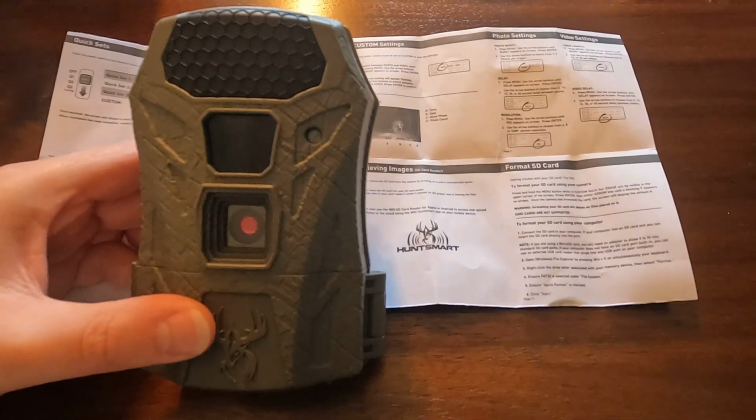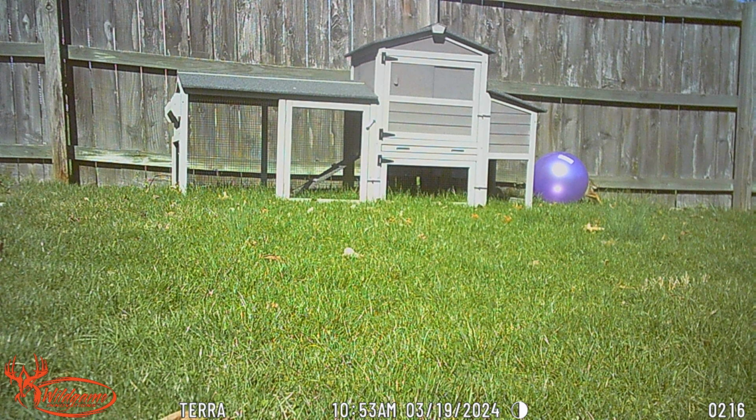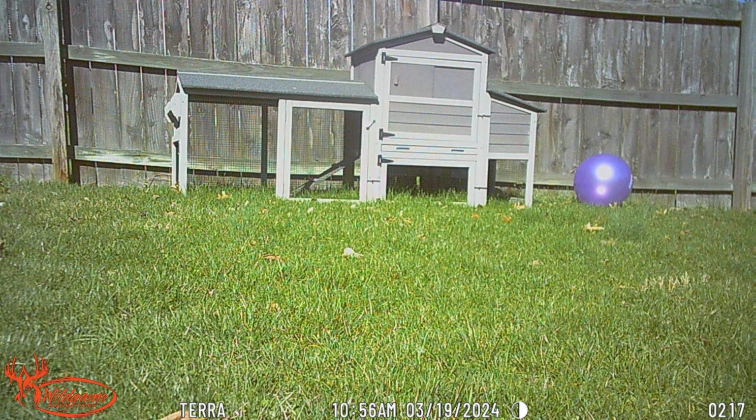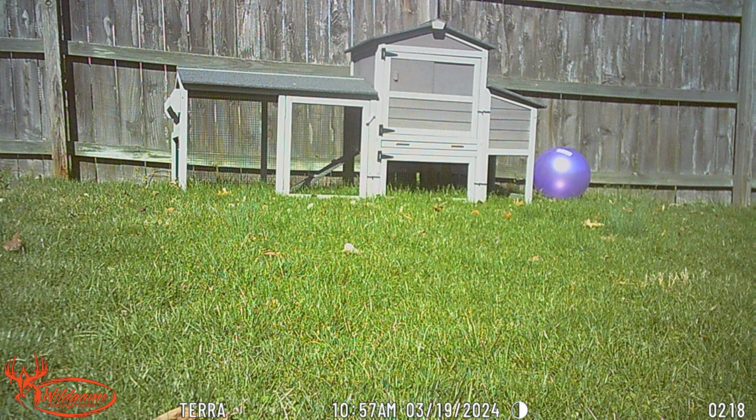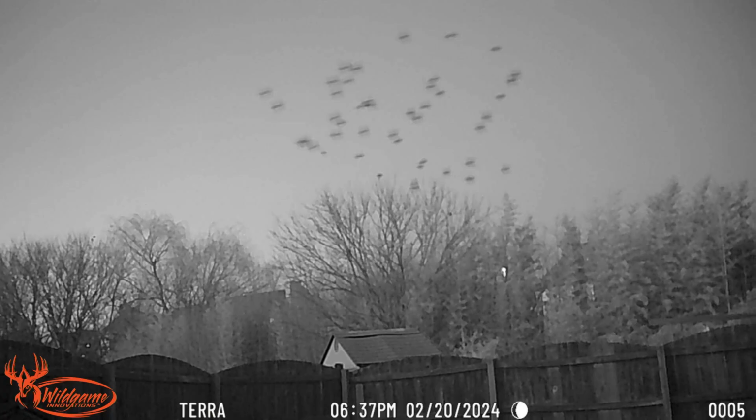So here's a few shots of the camera taking still pictures, looking at the chicken coop. You can see the ball move around in the wind back there and some leaves. The resolution's pretty good. I'm probably 15, 20, maybe 25 feet away here. It says there's a range of up to 60 feet. Here in a second, there's going to be some images at nighttime of some birds flying around in the sky. It doesn't quite capture them too well. You can't tell anything about the birds other than that they're birds. But it seems pretty good for what I'm expecting at least.